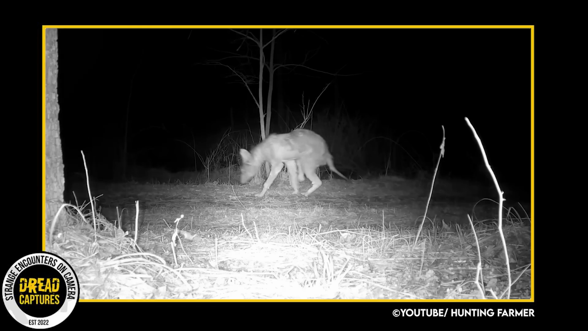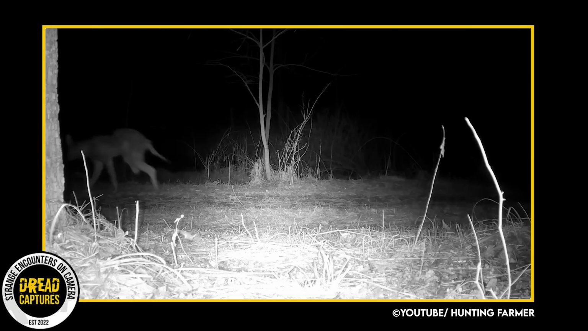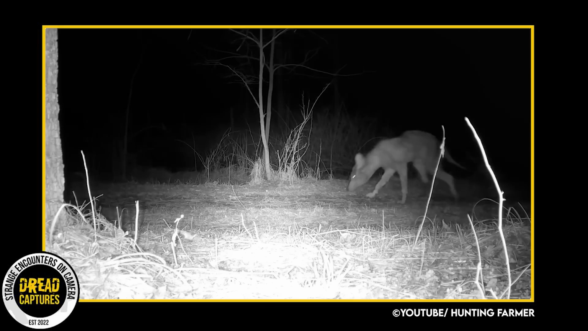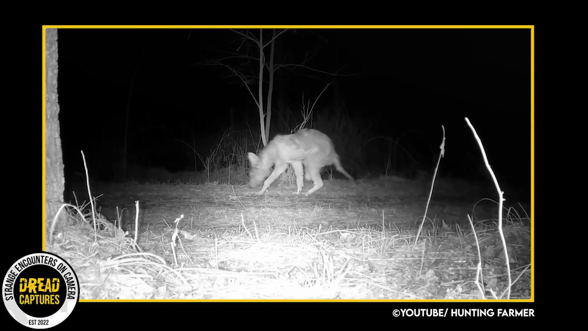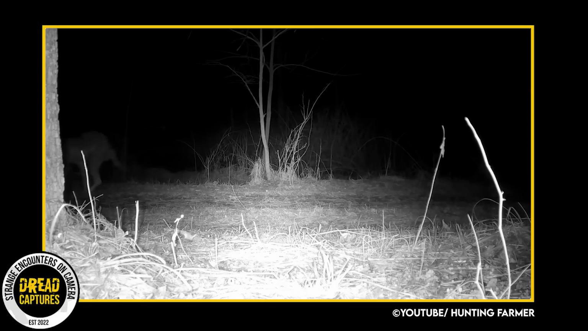So it has to be either a coyote or a dog. It honestly looks kind of like a malnourished hyena. But I'm thinking coyote with mange. I wonder what happened with its foot. Maybe it got caught in a trap or hit by a car or something.